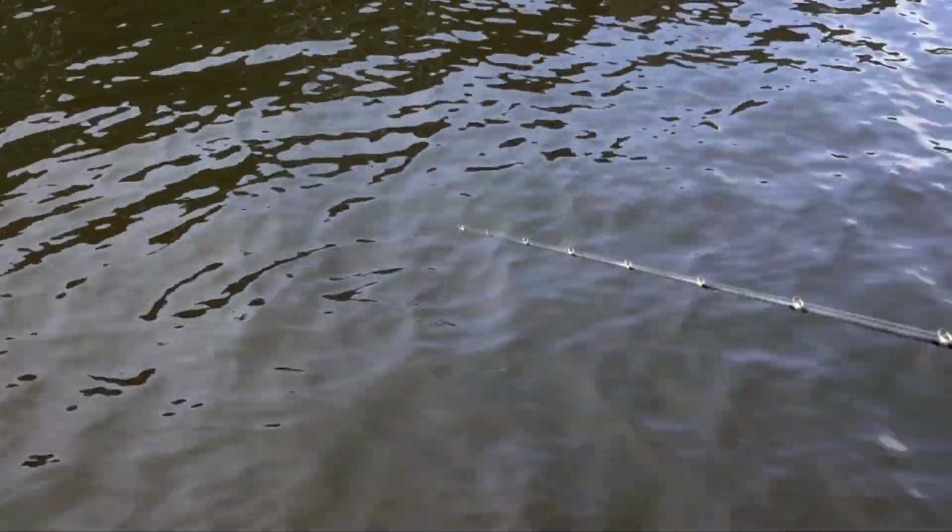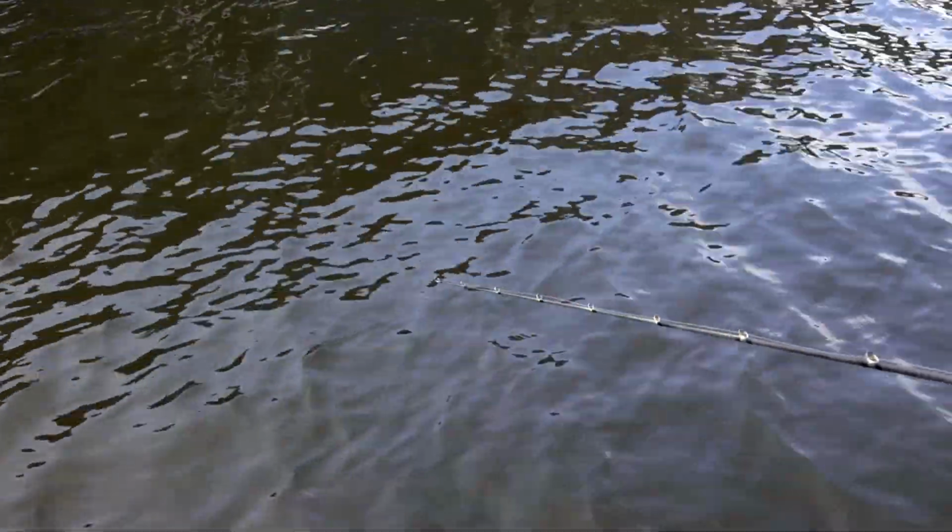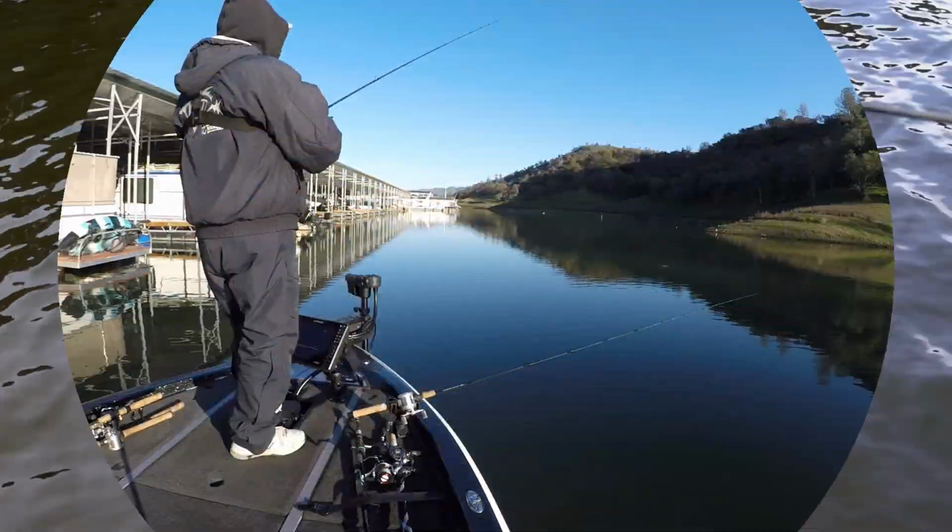So I'm just making this spoon flop on the bottom like it's a crippled or injured shad. So it's on the bottom, laying on the bottom.